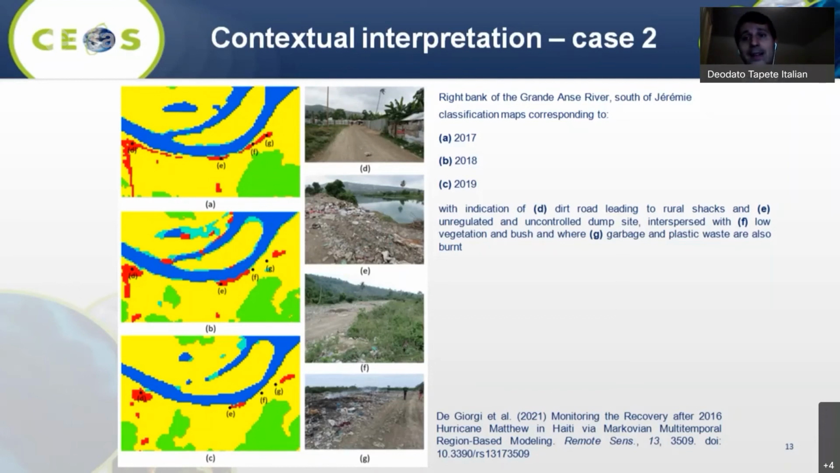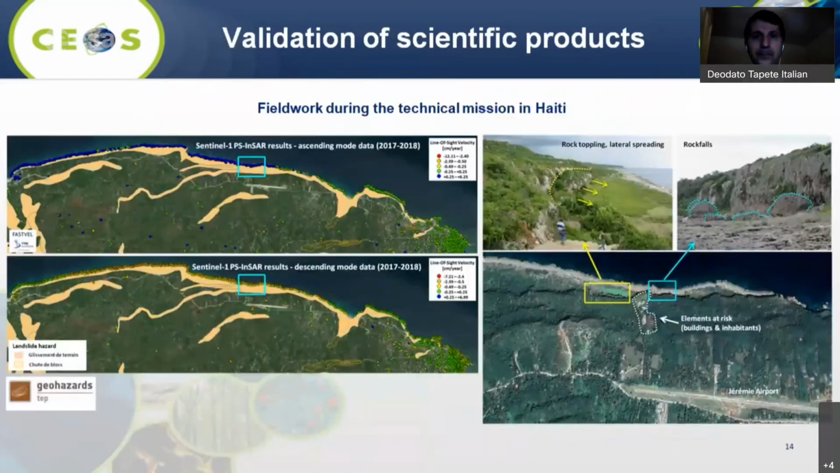So that's what I mean when you have to interpret the derived maps with local information. I moved to validation of scientific products because during this RO experience, we did technical missions involving CNIGS, basically the National Center in Haiti for Geospatial Information. So the local champion capable of embedding all these technologies from space together with their own capabilities of generating geospatial information.